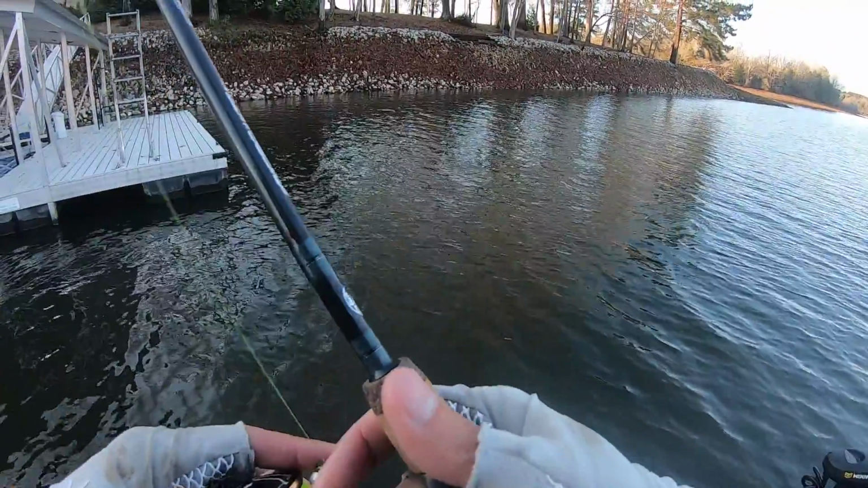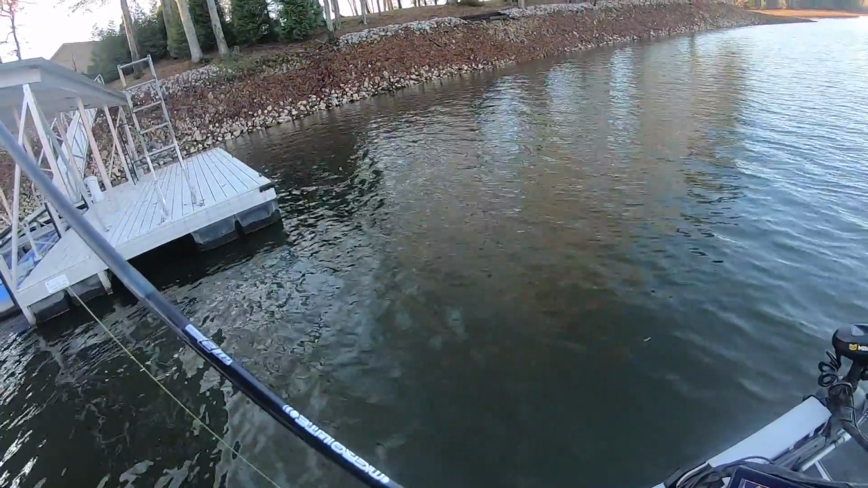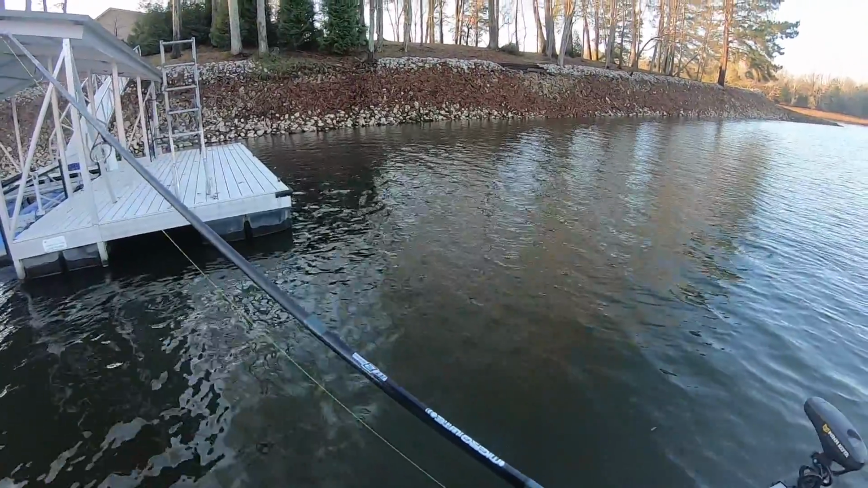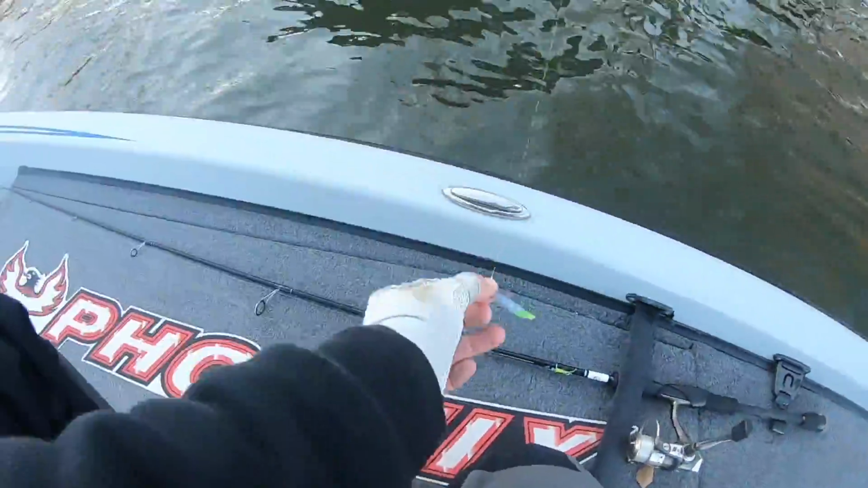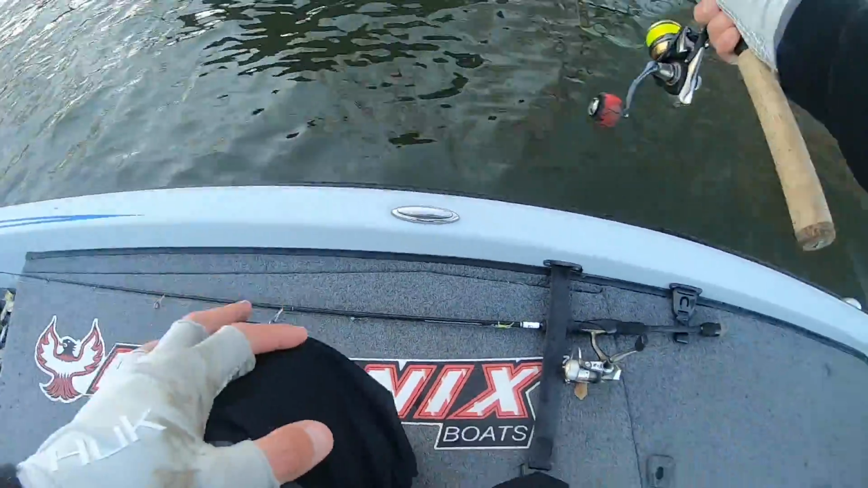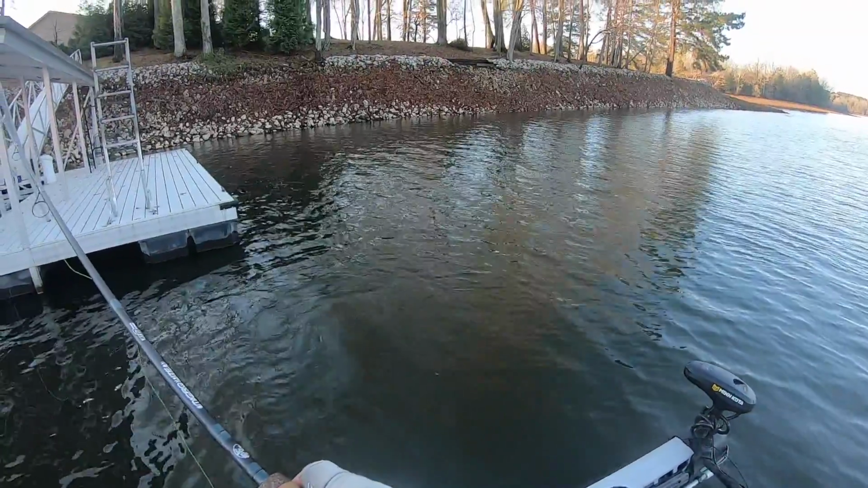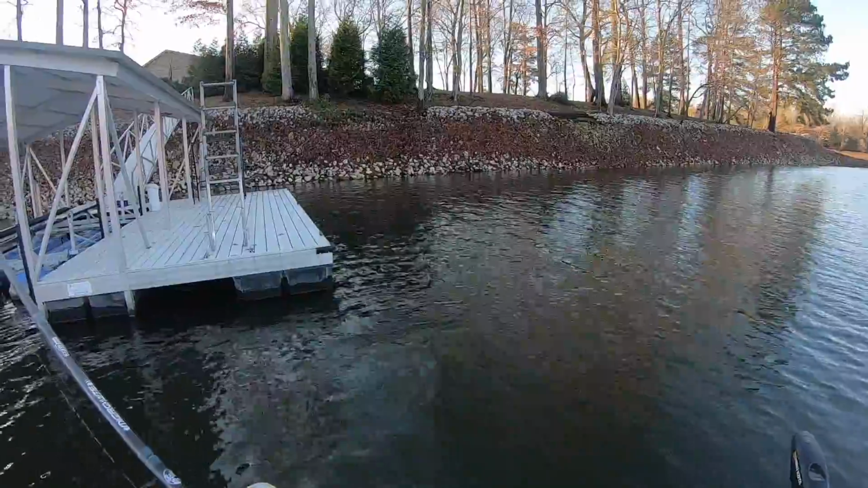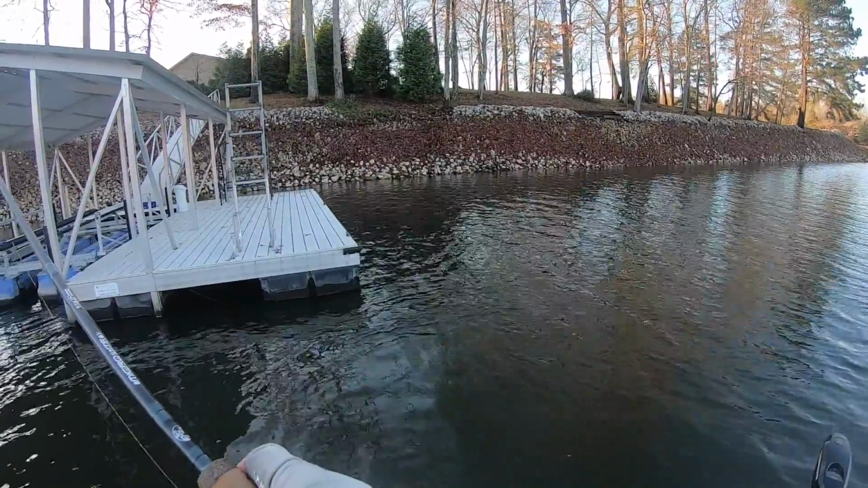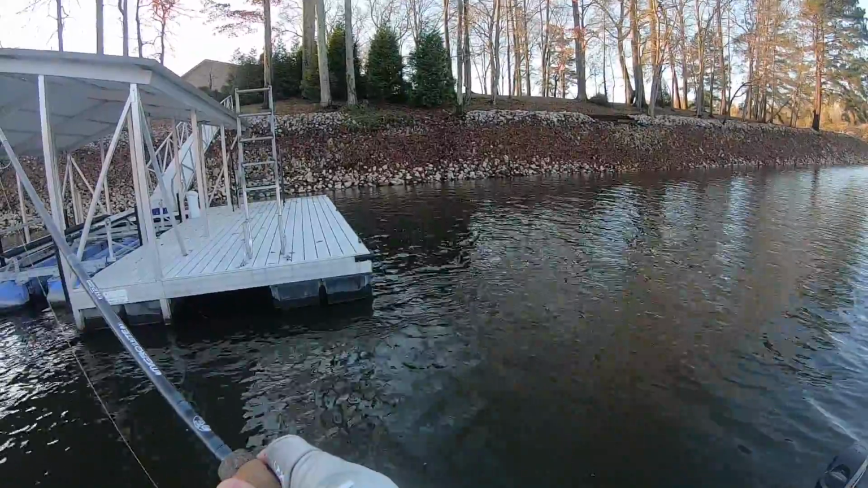Water temperature is about 54 this morning, 55. Yeah, it's about 55, right at 55. We had a huge rain event come through here yesterday, and I mean, it dumped a bunch of rain, so we're fishing under post-frontal conditions, no doubt, today, which is definitely not ideal, but guess what? They'll still bite.